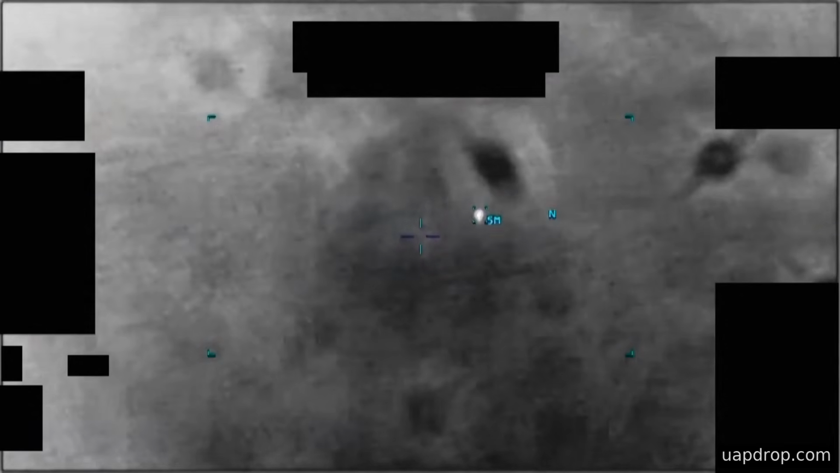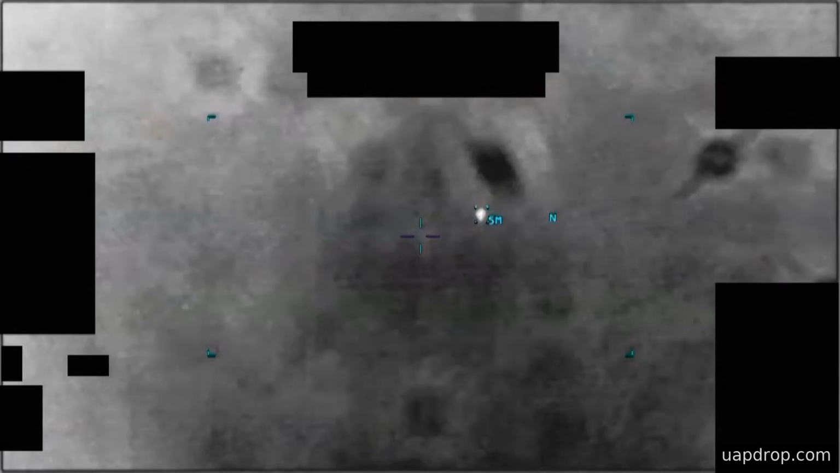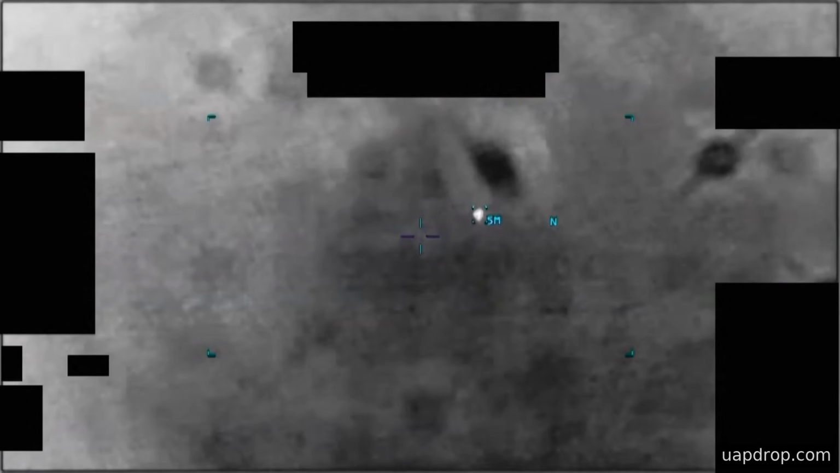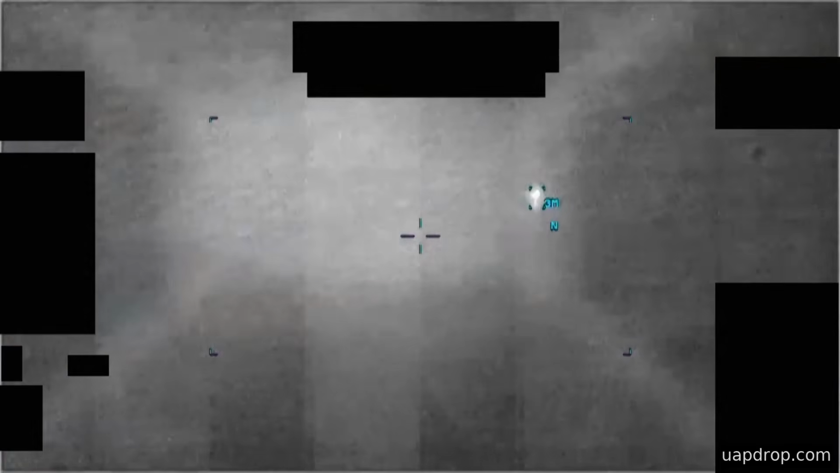At one point, the target drifts toward the lower left of the scene and briefly moves out of view before the sensor recovers and tracks it again. Toward the end of the clip, the sensor cycles through zooms to keep the area of contrast visible.